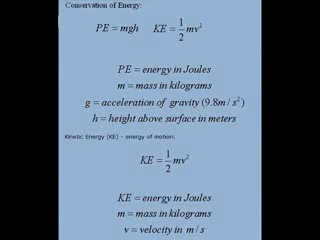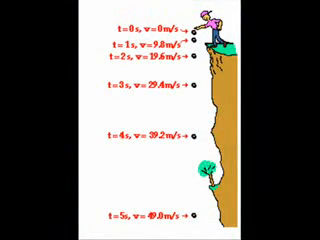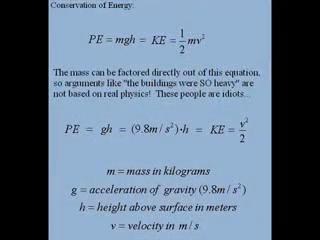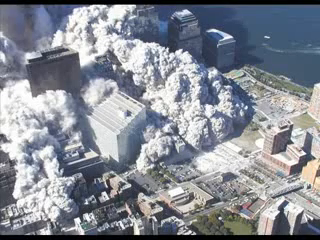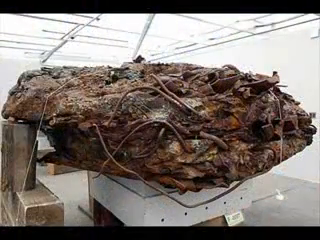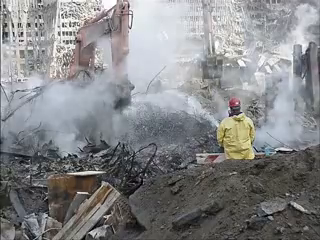And from a physics standpoint, in order to accelerate an object at the rate of gravity, it requires all of the gravitational potential energy. This is the law of conservation of energy, that energy can't be used twice. So there's absolutely zero gravitational energy left over to account for the pulverization of concrete or the destruction of 90,000 tons of structural steel that held this building together. There's absolutely no explanation for where that energy came from.